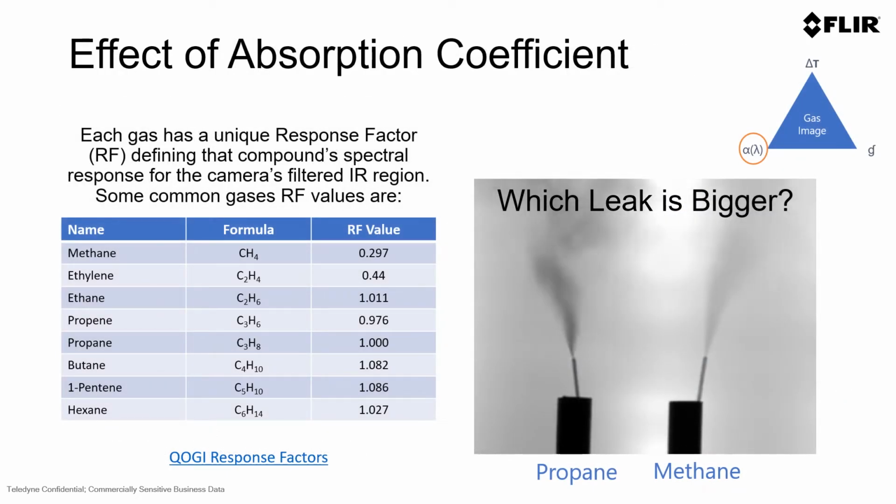But you also need to understand the absorption coefficient that some people may refer to as response value or response factor of the camera. In the 3.2 to 3.4 micron range, and using the QOGI technology from FLIR, different gases have different RF or response factor values.